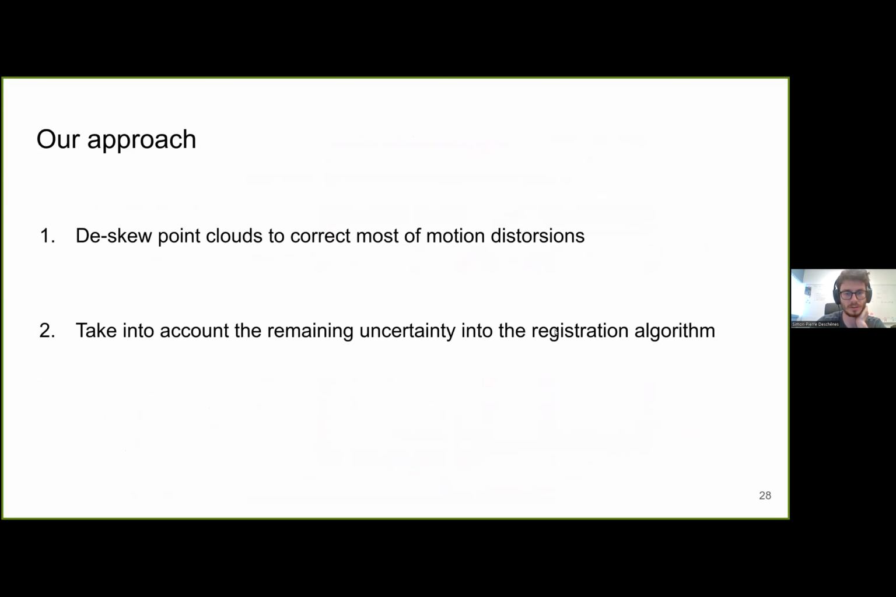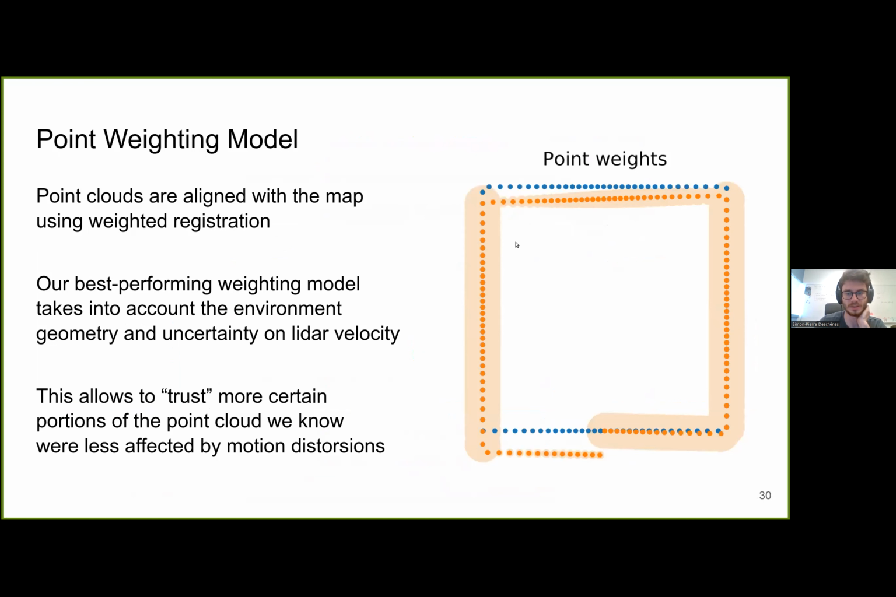We added a weight that depends on the skewing error to give less importance to certain point pairs. Our best performing model took into account the environment geometry and the uncertainty on LiDAR velocity in this weight.